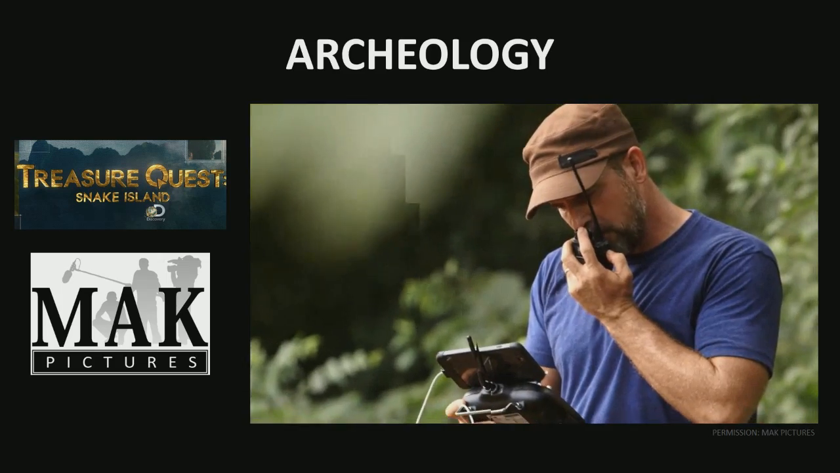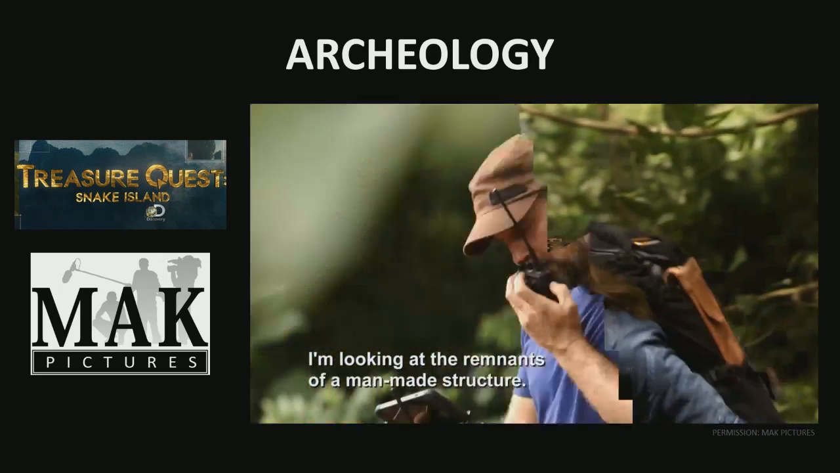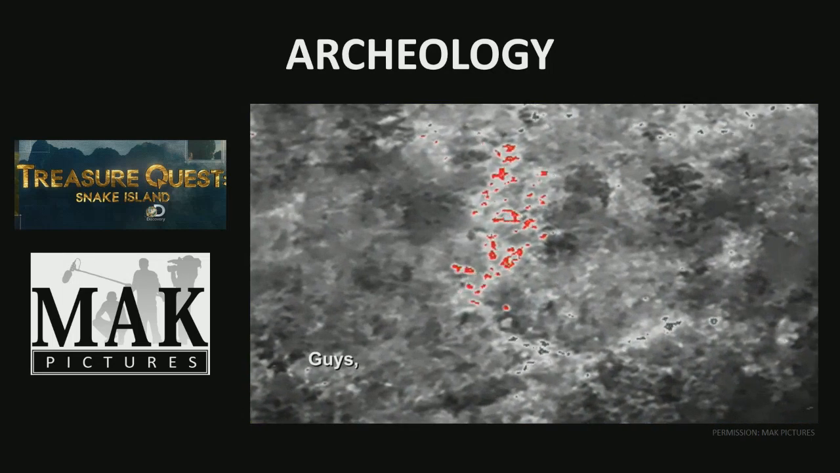Yeah, I'm right over the hot spots. This is what we're looking for. I'm looking at the remnants of the man-made structure. Guys, time to go digging.